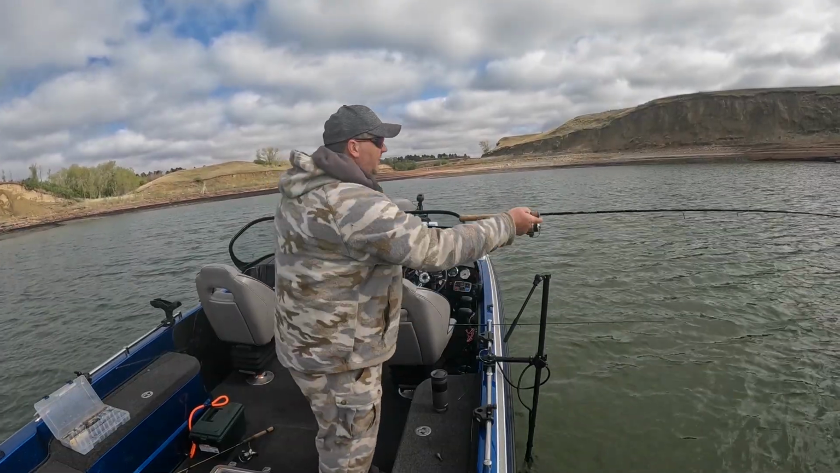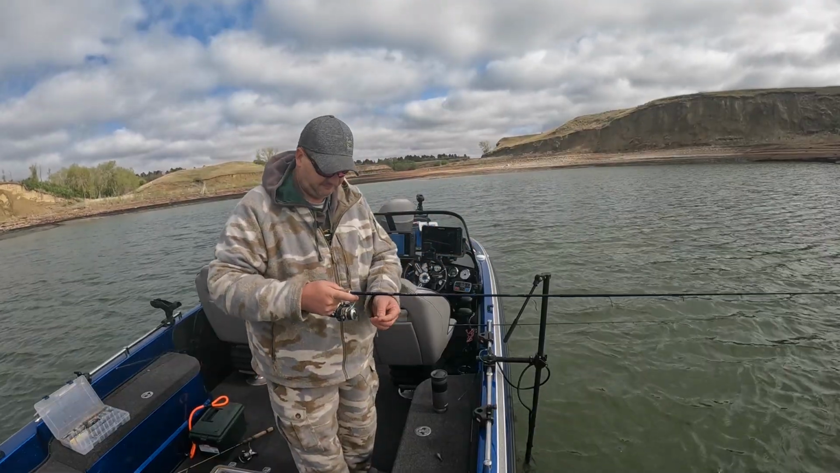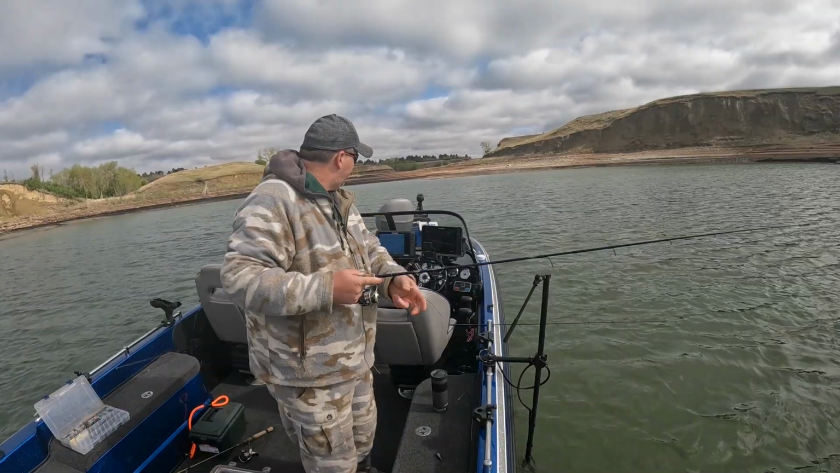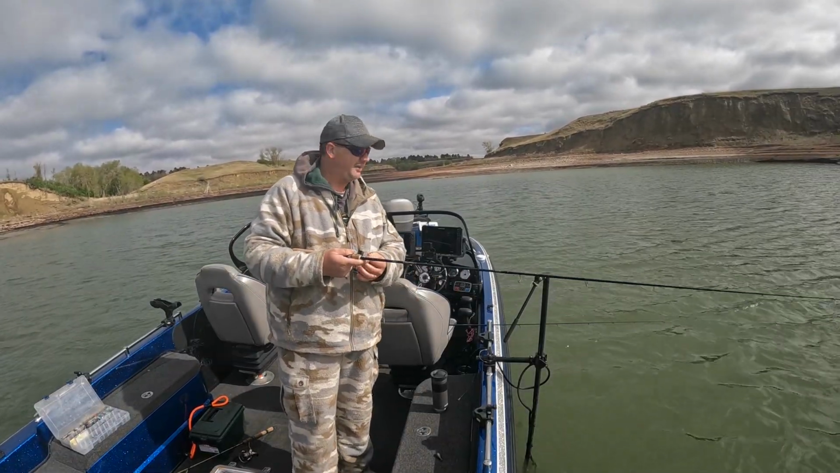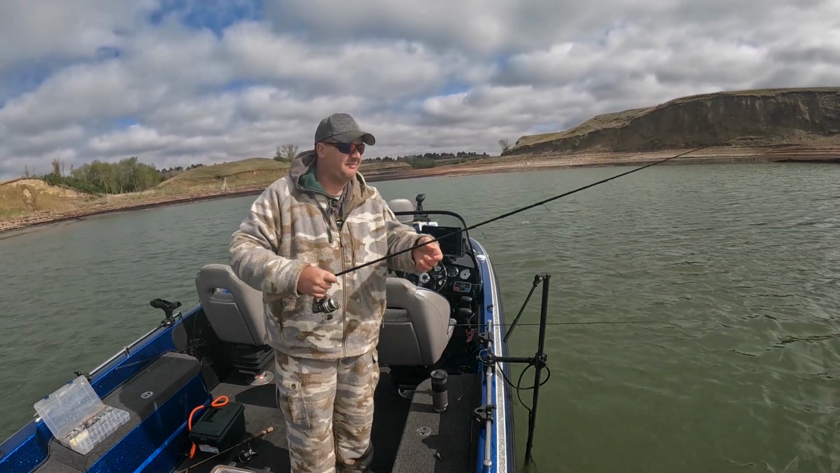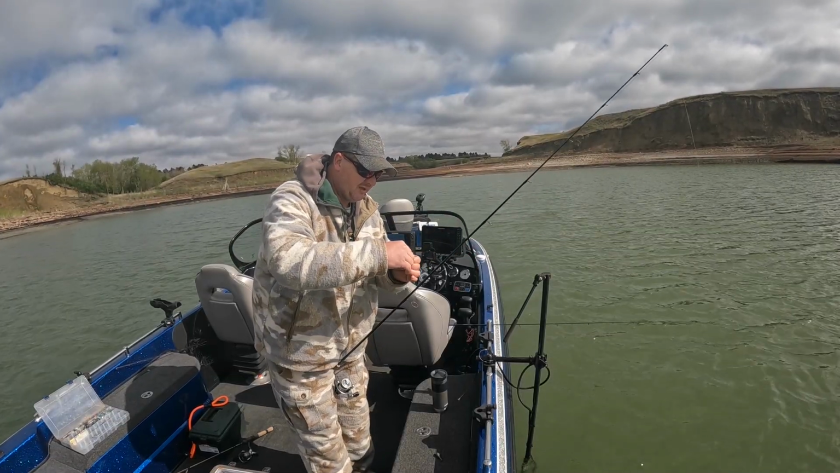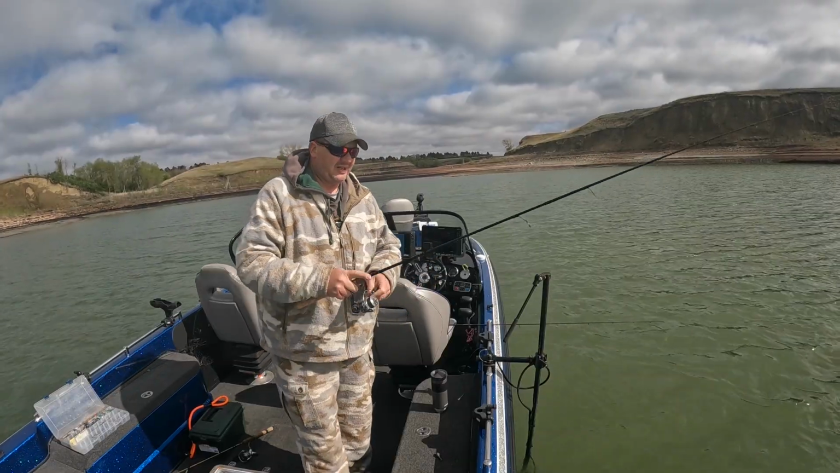All I've caught so far on a slip bobber is a catfish, but regardless, see if it works here. About every half an hour I have a few fish come through. It has not been fast and furious, that is for sure, but I'm going to keep at it and see if we can get something to happen here.